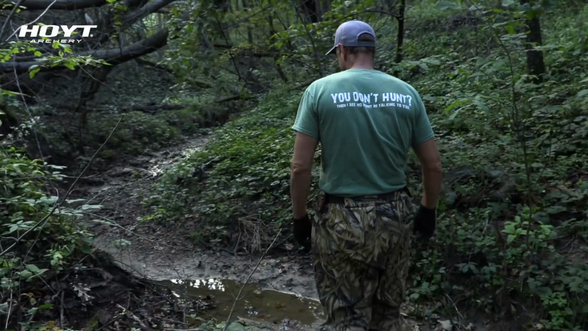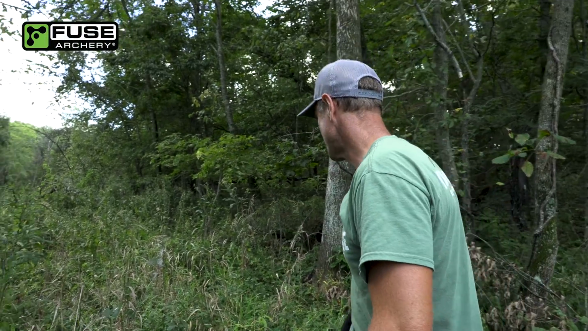It took a while, but we finally found it. Whew, boy, that smells bad. Wind was swirling, so we thought it was down in that creek, but it's actually right up here above these two food plots.